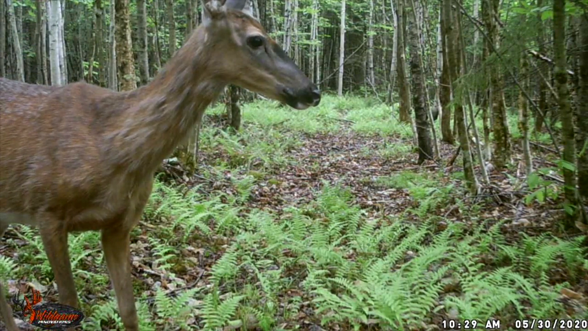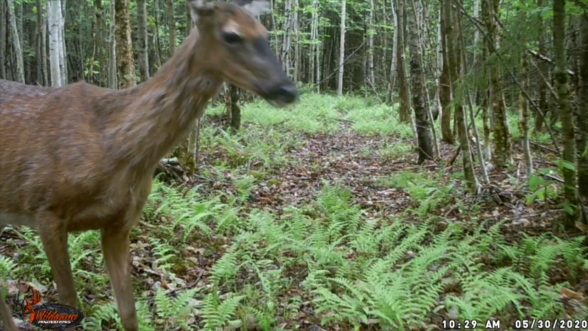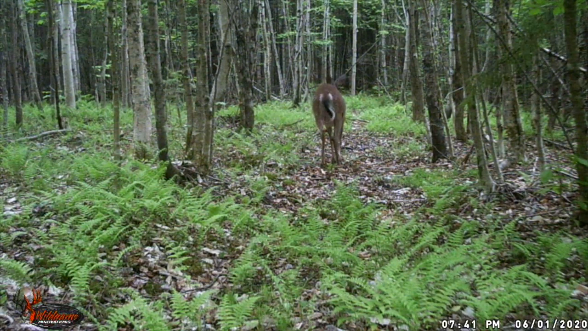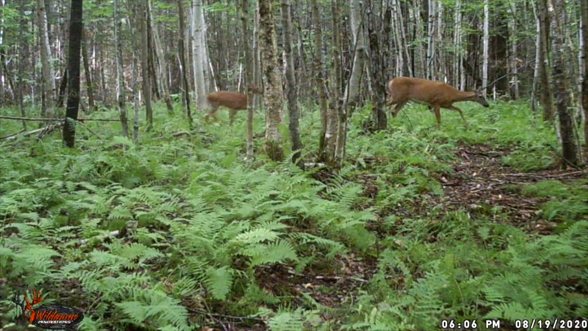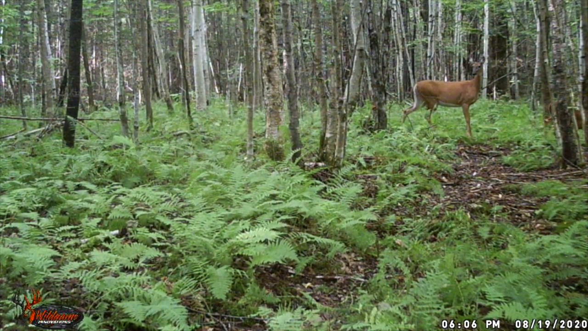You can see her coat in the springtime. She's shedding off all that winter hair and looks kind of mangy and straggly, but it's just because she's losing that winter coat and putting the nice summer coat on. Here's another photo. 6-7 p.m. There's a little fawn going through with her mother. It's always cute to see the babies.